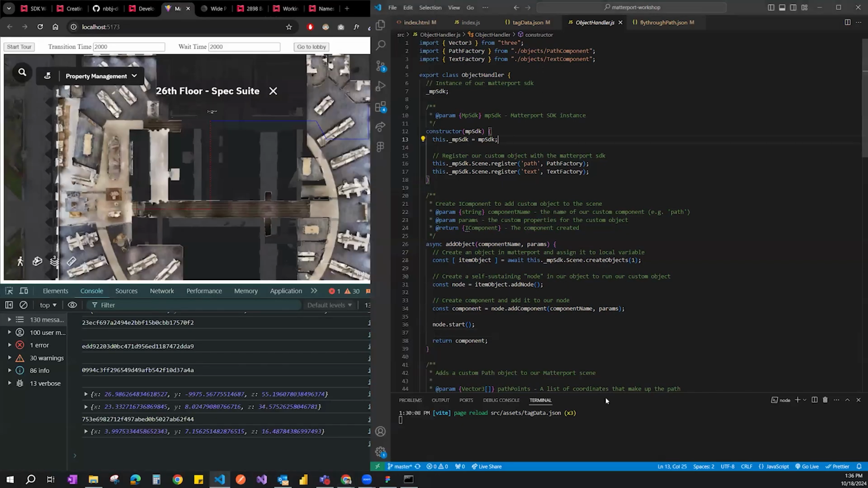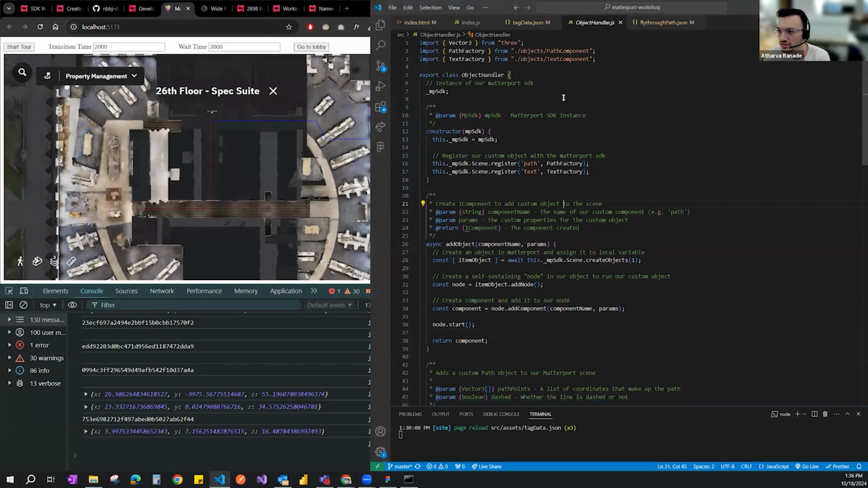So I'll just go over the object handler the way we have set it up. So step one, we're getting the Matterport SDK, and then we're registering a path, the path that we get from here. So there's a path, and this path factory, text factory, this is all part of the reference documentation. The use of these variables is from the documentation itself. It is defining a path factory, defining a text factory, or object factory is what they call it. So we're registering the path to the SDK, and that allows us to render it.